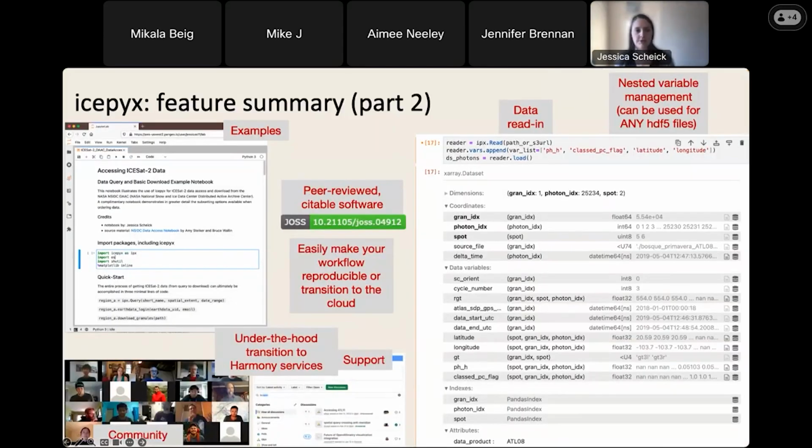Some more fun features of icepyx: in addition to getting search and access data, we can also read the data in.